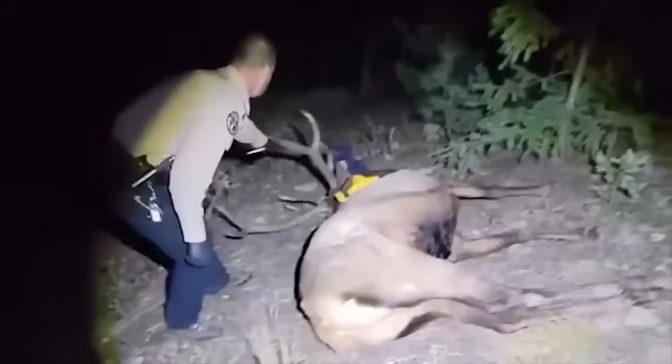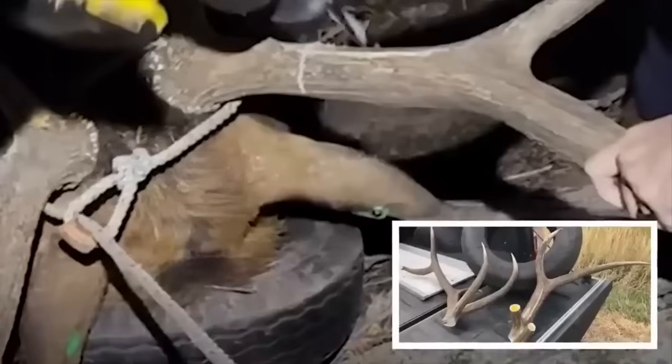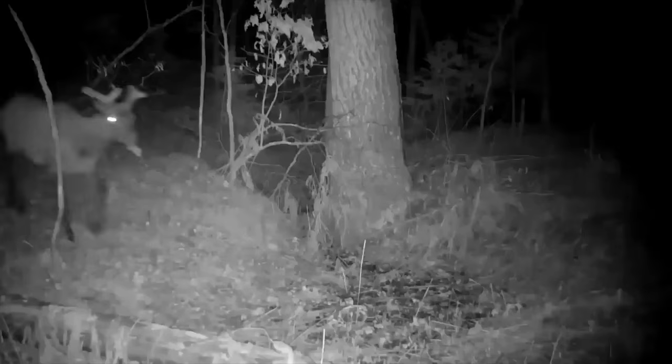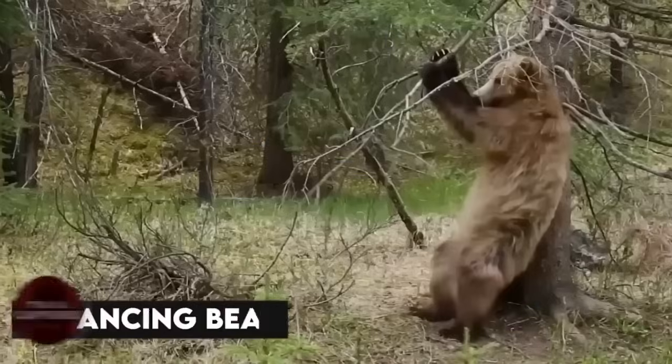They gave the elk some medicine to make him sleep and attempted to remove the tire. Sadly, they had to remove his antlers too. But don't worry, the elk will grow a new pair of antlers in due time.